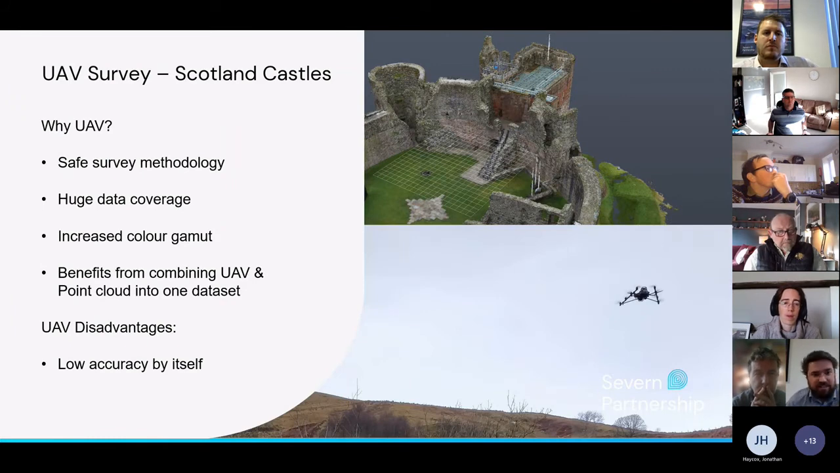So UAV. So why UAV? UAV survey was chosen at the Scotland Castle, as Darren stated before, as a suitable methodology for the following reasons. There were a lot of high semi-derelict walkways that proved inaccessible. Areas such as roofs were deemed not safe in accordance with our risk assessments. So the UAV survey was deemed a suitable solution.